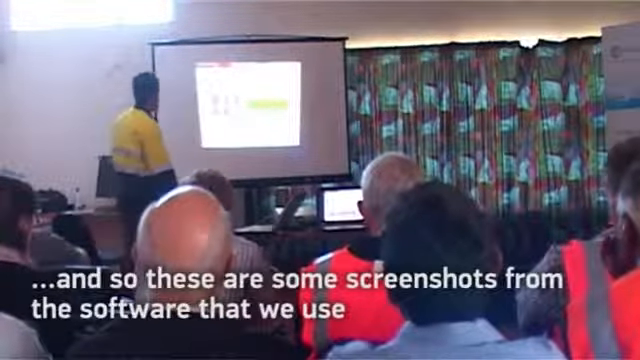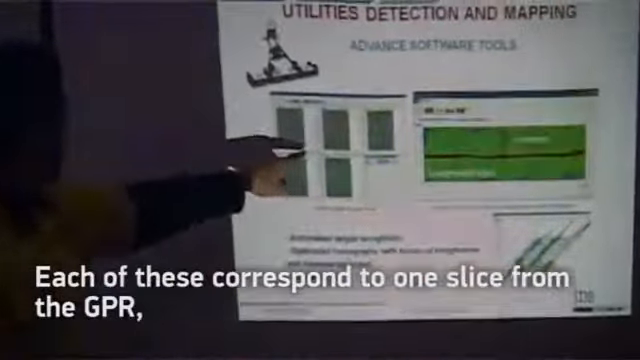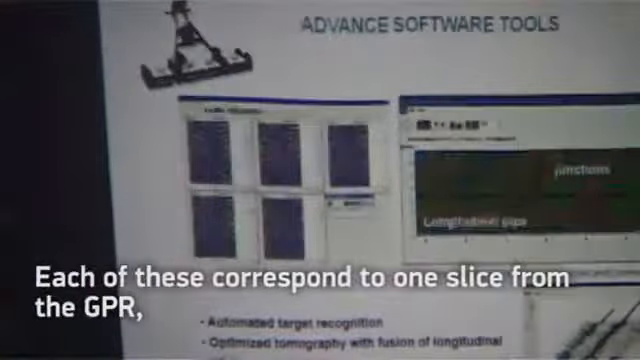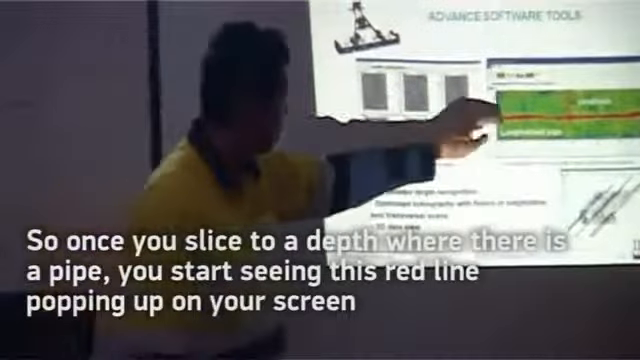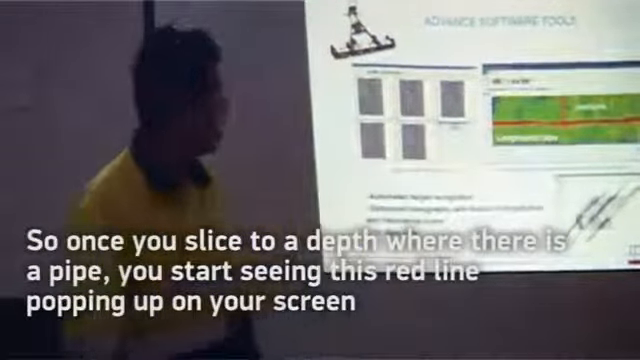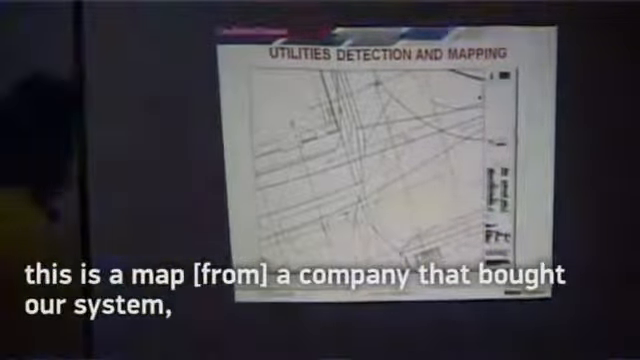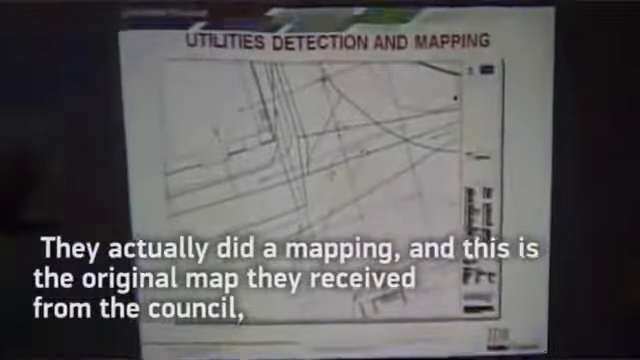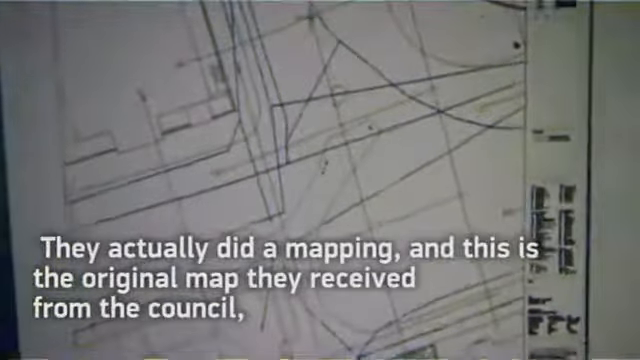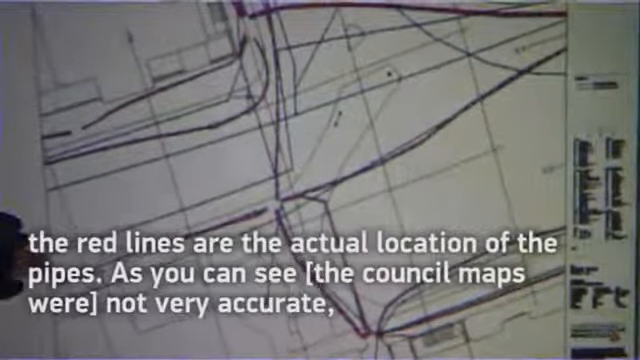These are some of the screenshots from the software that we use. Each of these corresponds to one slice from a GPR. Once you slice to a depth where there is a pipe, you start seeing this red line popping out on the screen. This is a map from one of the companies that bought our system. They did a mapping, and this is the original map they received from the council. The red lines are the actual location of the pipes. As you can see, they are not